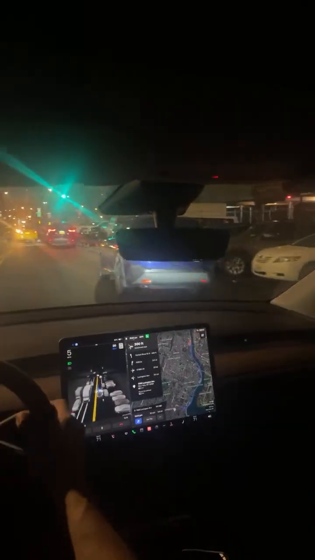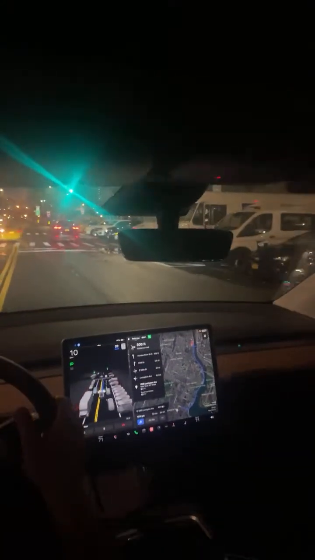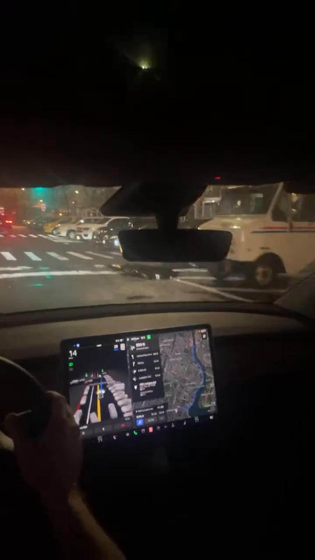All right, we're in the city. I'm going to bring this down to a max of 20 miles an hour. There's a speed bump over here and a lot of cars are double parked. You can tell it gets a little sensitive when there are other cars around. We want to go onto the Harlem River Drive South, so looks like it's got this figured out.